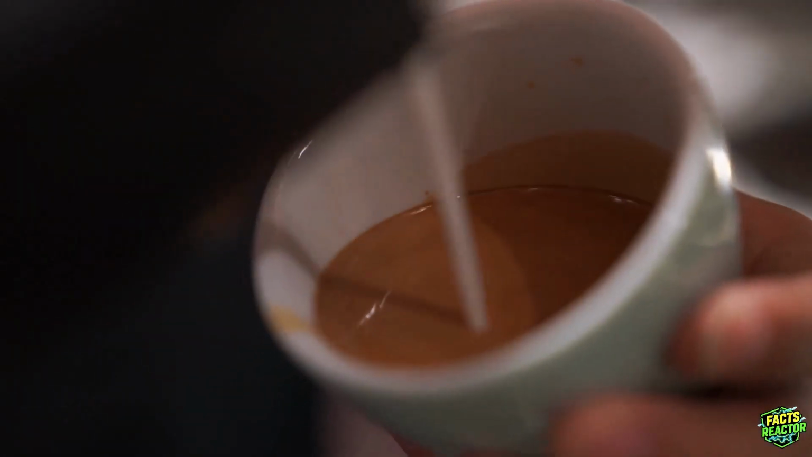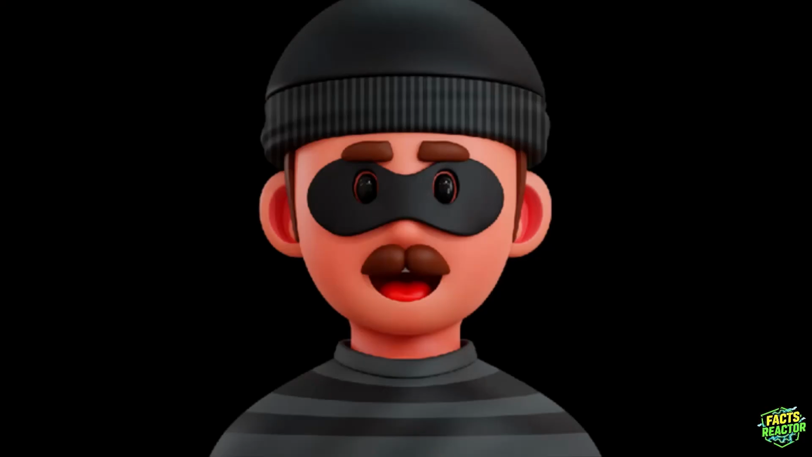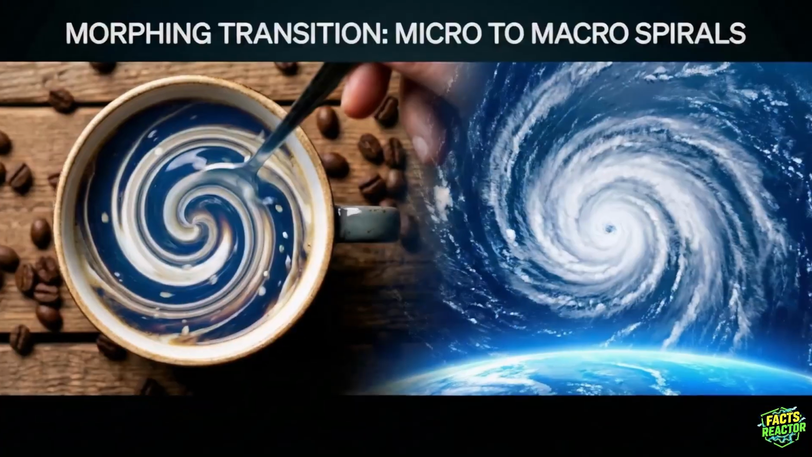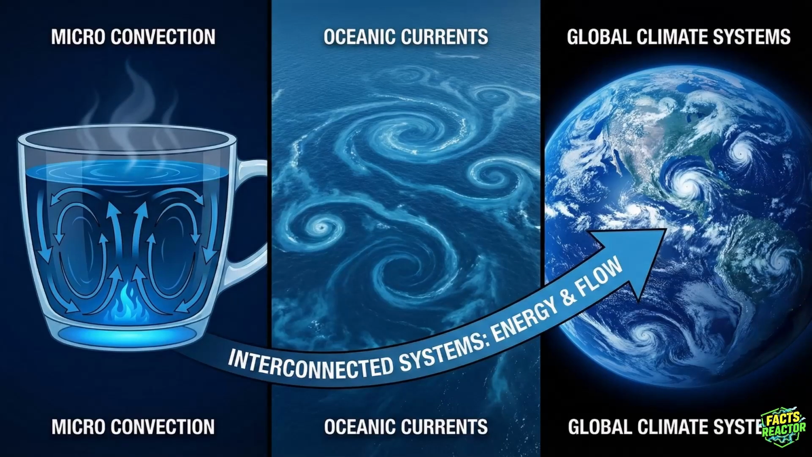And it gets worse, because while conduction is robbing you from the outside, there's another thief working from the inside: convection. Hot coffee rises, cold coffee sinks, creating these swirling currents inside your mug. Like a miniature ocean constantly cycling your hot coffee to the cold surface where it loses heat to the air. And this exact same process, it's happening in Earth's oceans right now. The Gulf Stream, deep ocean circulation, all driven by the same physics destroying your coffee temperature.